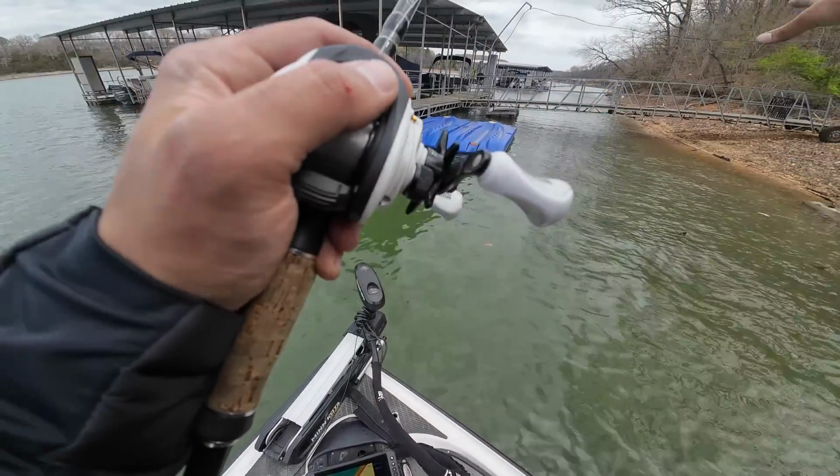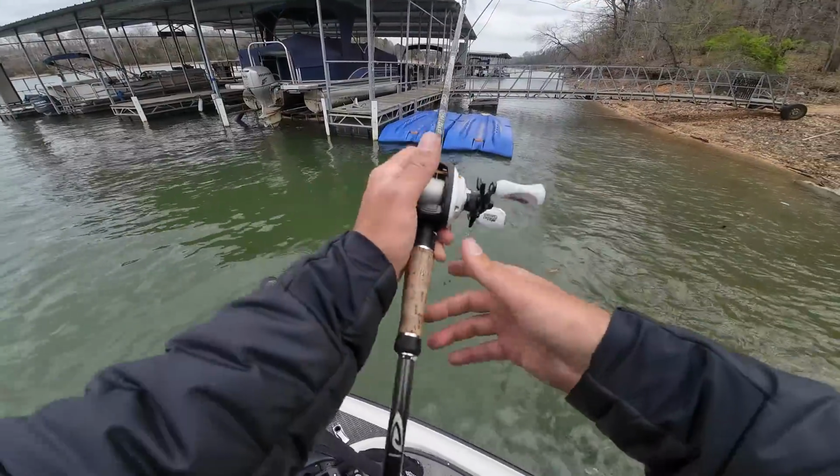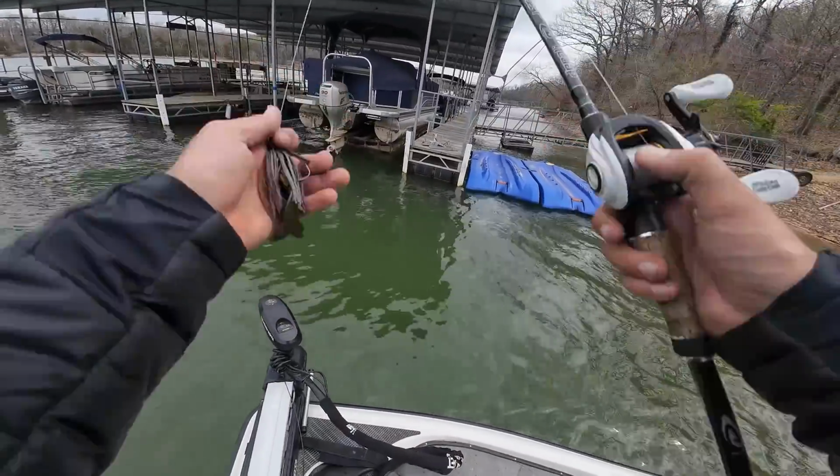But I like to make a few casts around that back corner. It doesn't seem like those fish are super set up on that right now. They're more, I guess, on a little bit of the steeper part of the dock, from a couple bites I've got. So I'm really going to focus on this first main float.